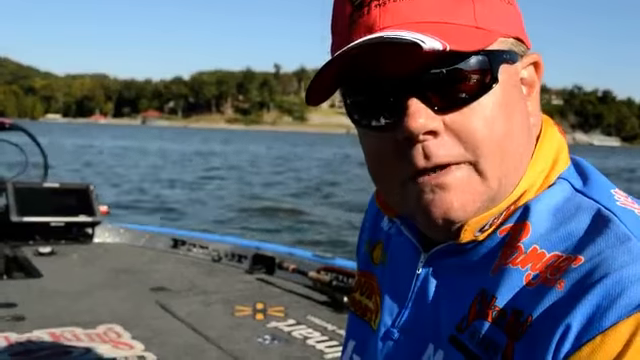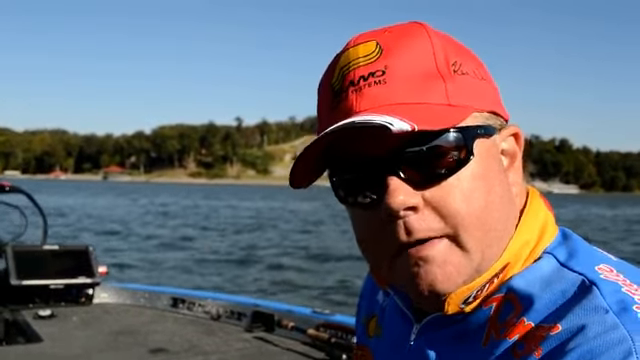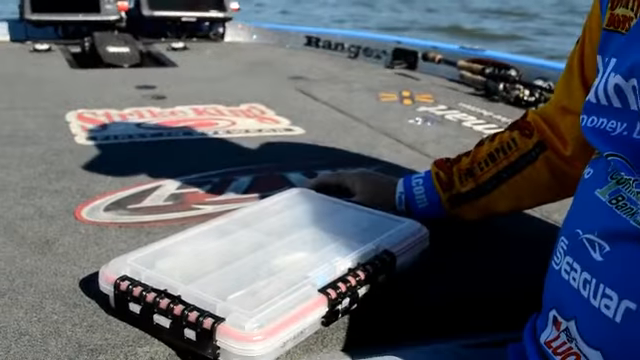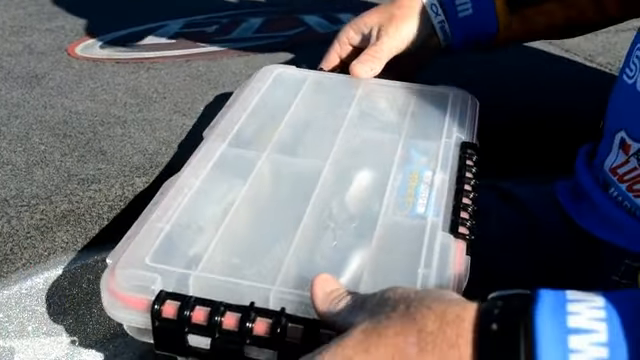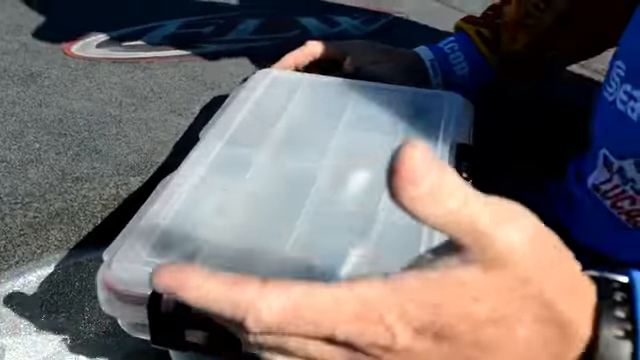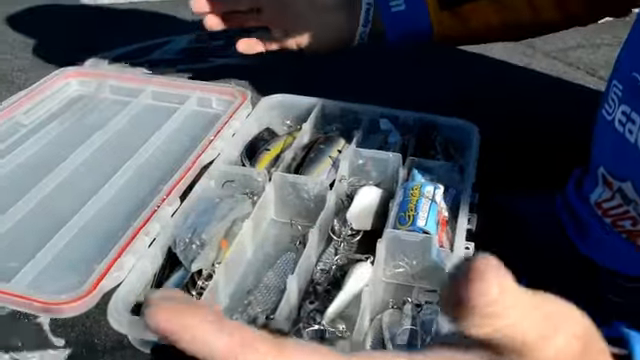One of the questions that I really get asked a whole lot is, what's your spoon setup? What kind of spoons do you throw? I really like getting on my graph, looking at vertical jigging on these fish, and spoons is just something that I've just been infatuated with. And right here we've got our plain old 3740 box, one of the waterproof boxes. And the reason why I like the waterproof boxes for the spoons is because these things are all metal, and you've got all metal baits or brass, you have your hooks, your split rings, things like that. So I really like the waterproof box, and I just have all different kinds of spoons.